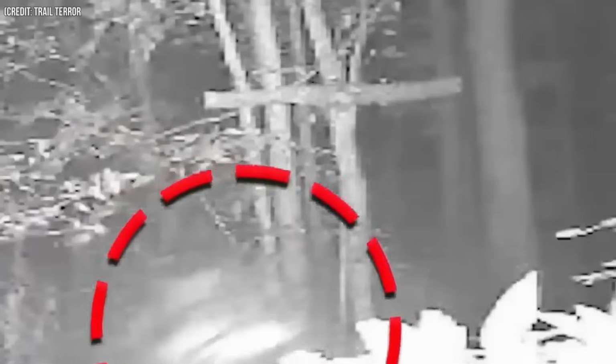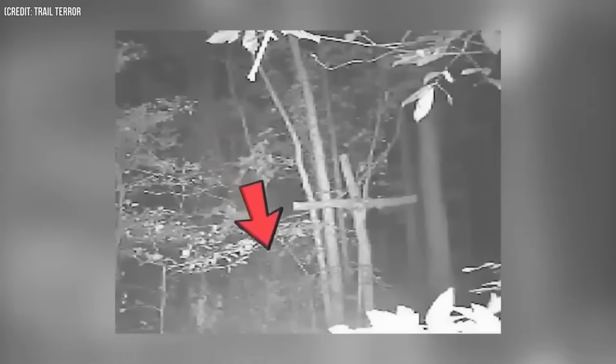It's completely covered in thick fur, almost like an ape. We can't make out much from the footage, but it does resemble the body structure of the infamous Sasquatch. You know, Bigfoot. But seriously, what's up with all that hopping? The footage is just really strange.